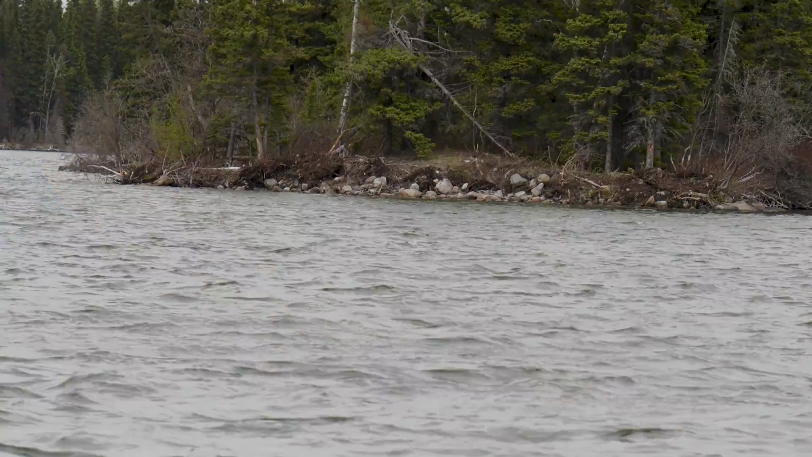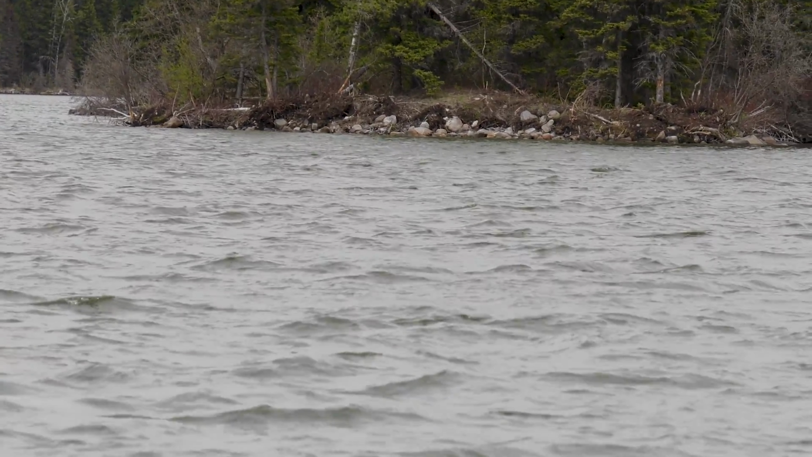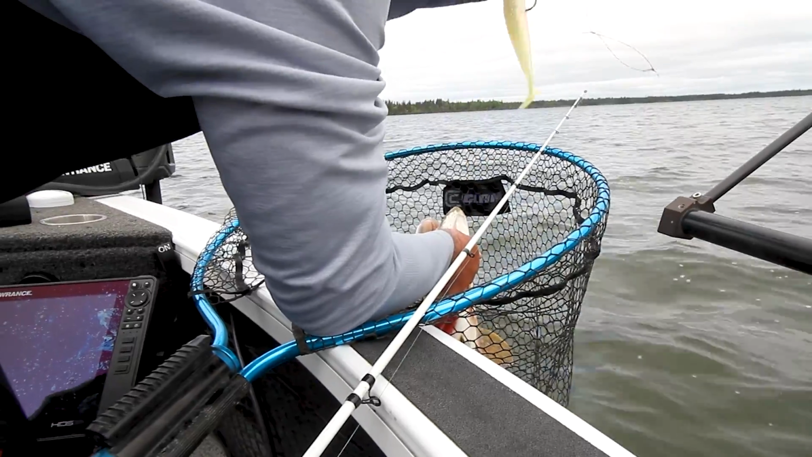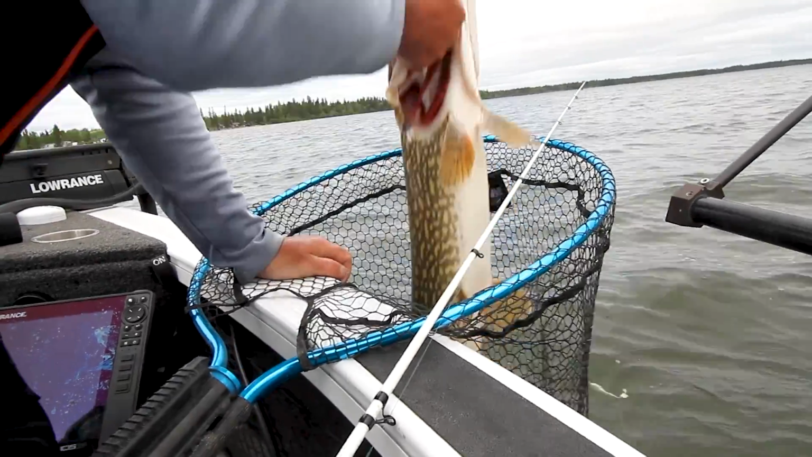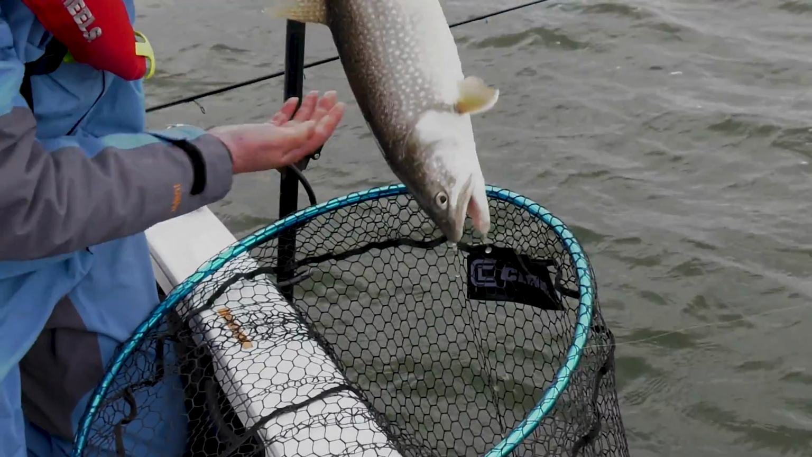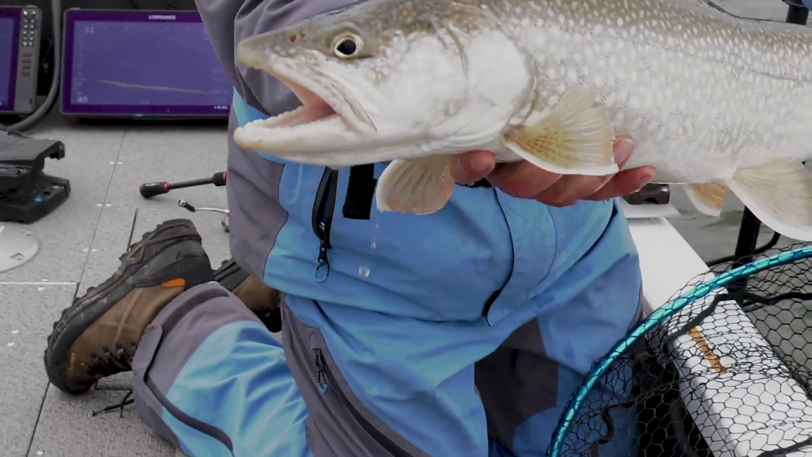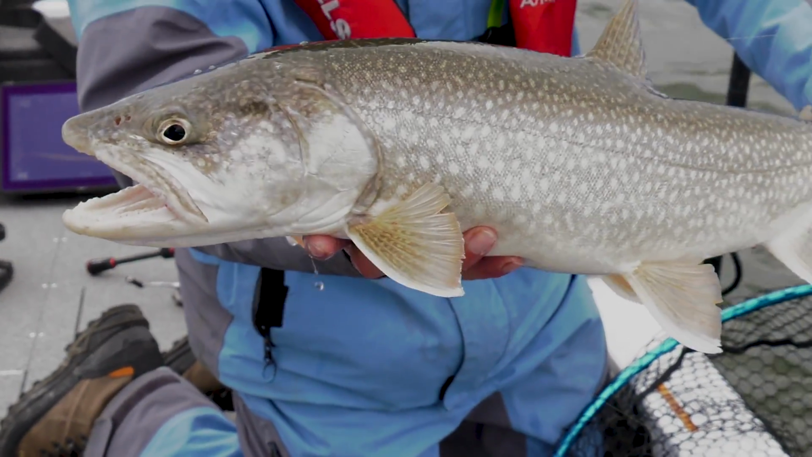It's a lot of structure fishing. There's islands and reefs and funnels and pinch points that you can fish. And obviously you can cast spoons, you can cast spinner baits and soft plastic swim baits for the pike. For the lake trout, you could jig spoons or jig jigs and plastics and catch all kinds of fish. Doesn't take a lot of gear, doesn't take a lot of equipment.